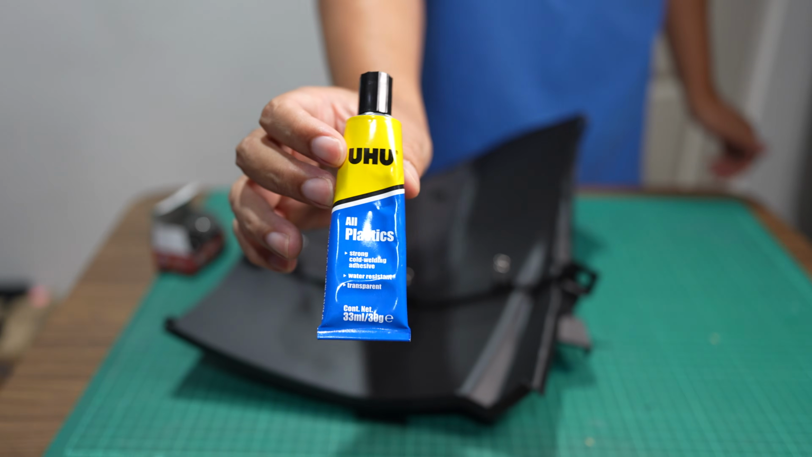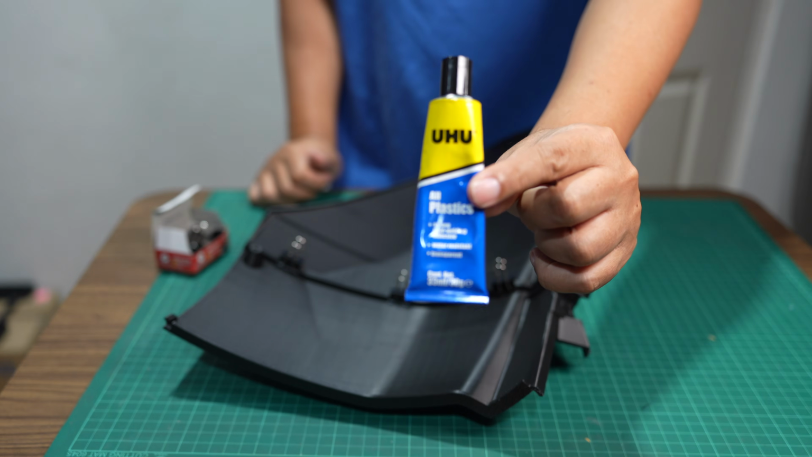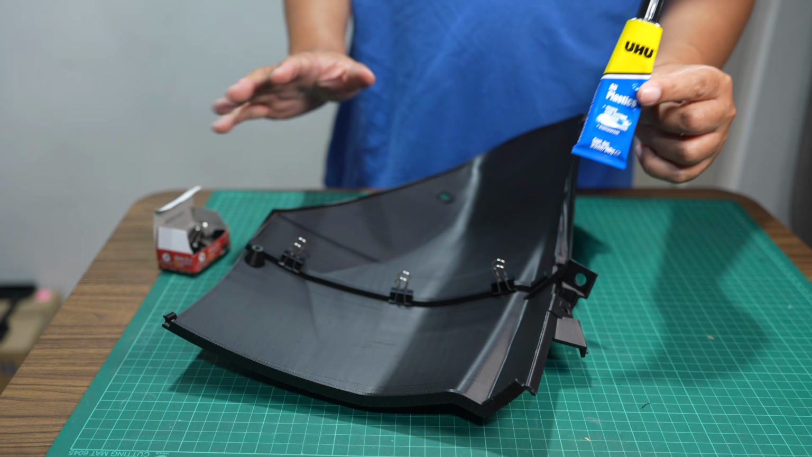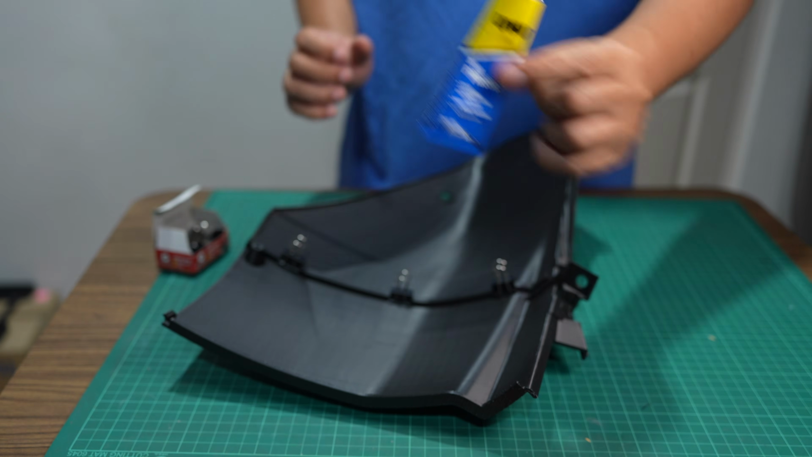Okay, I will use this adhesive. This one has acetone content, so it sticks very well with ABS and PLA.